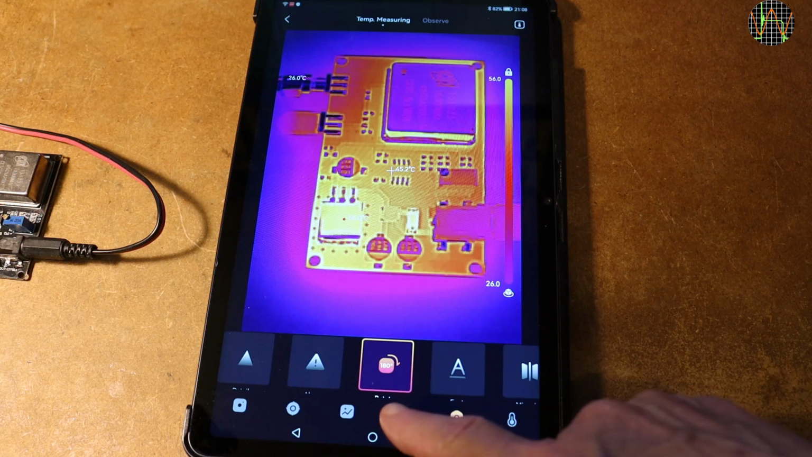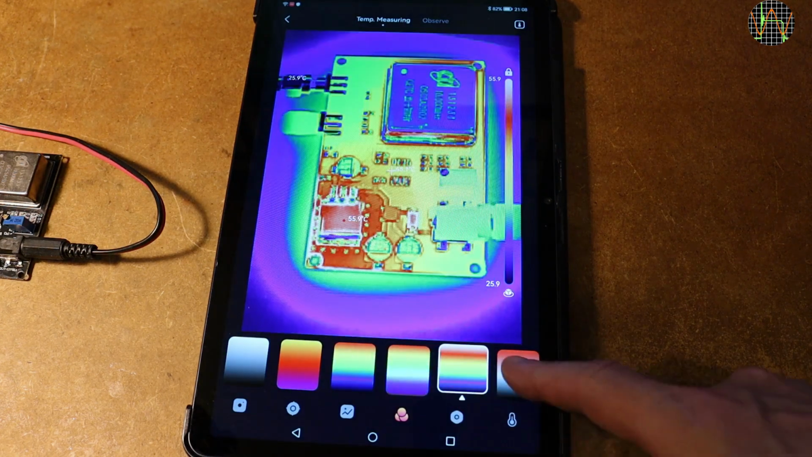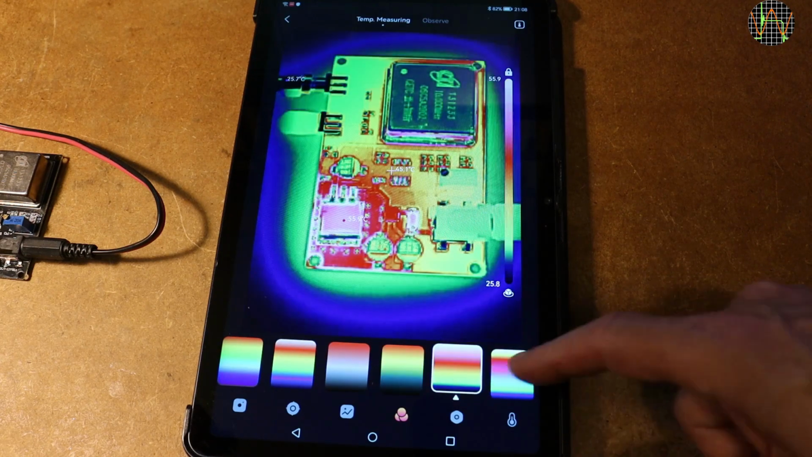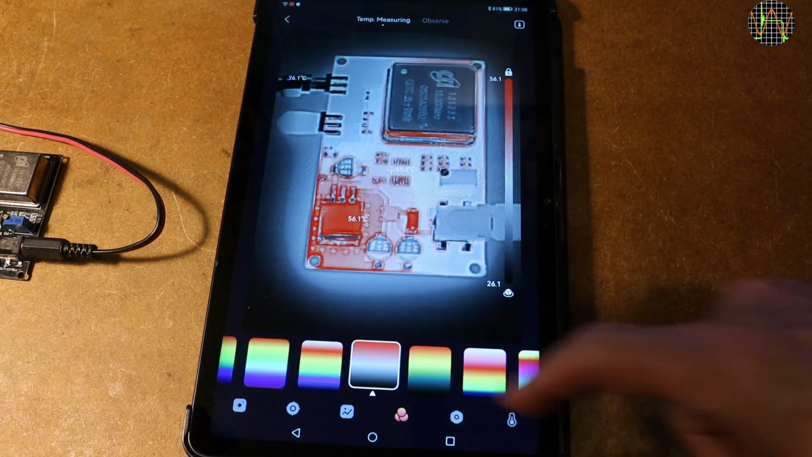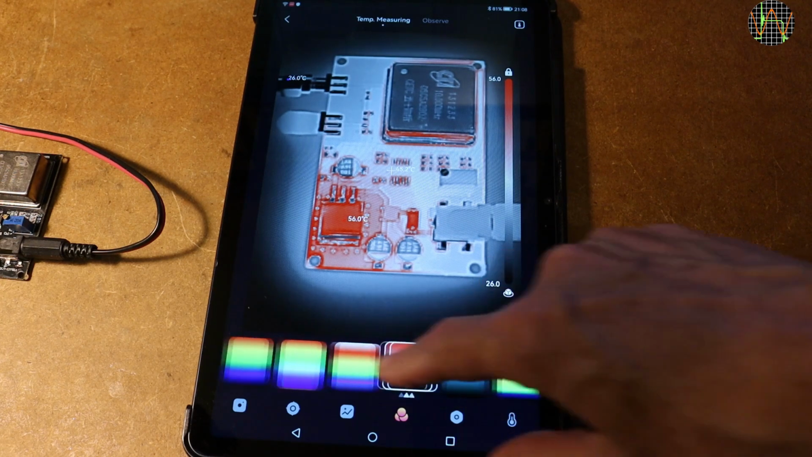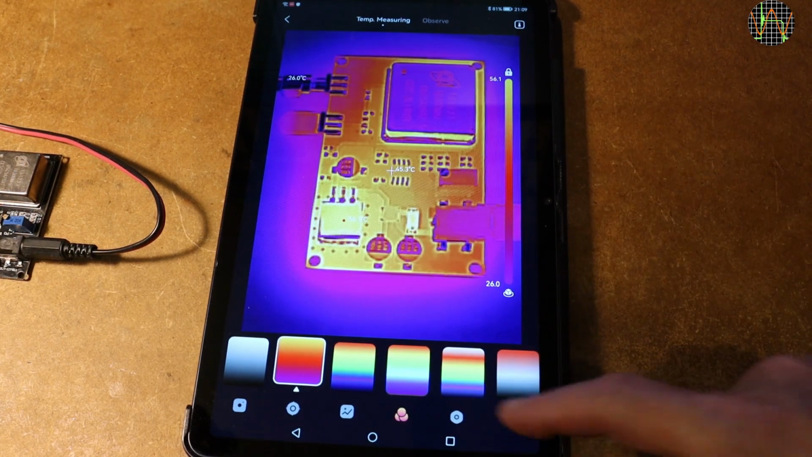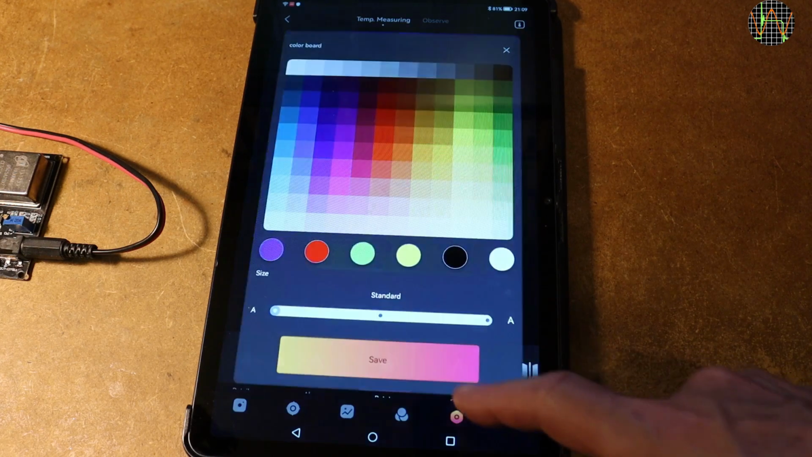The false color image may not be to your liking. There are 10 predefined ones to choose, and you can also make your own. Plenty of choices. It's really a question of what you prefer or suits the application best. You will notice that in some of these the temperature readouts are much better to see because of the contrast to the background. This one, for example, is one I rather like, but as I said, it's a matter of personal preference. But even if I use the rather colorful default, it's possible to improve the readout visibility.